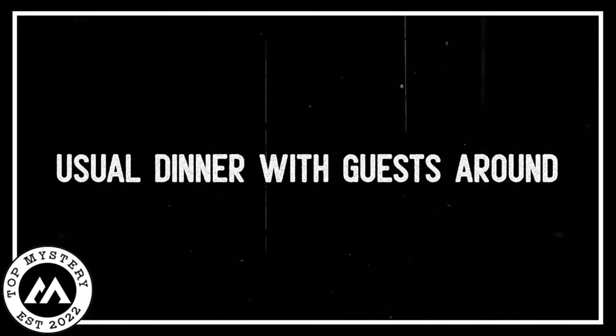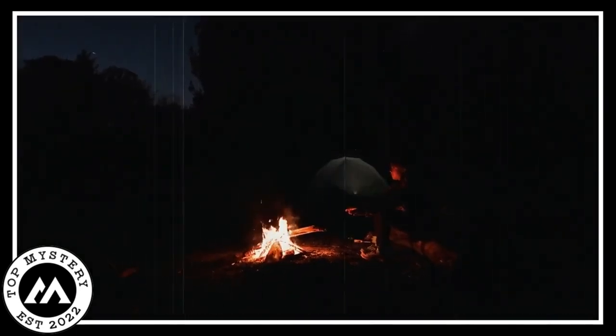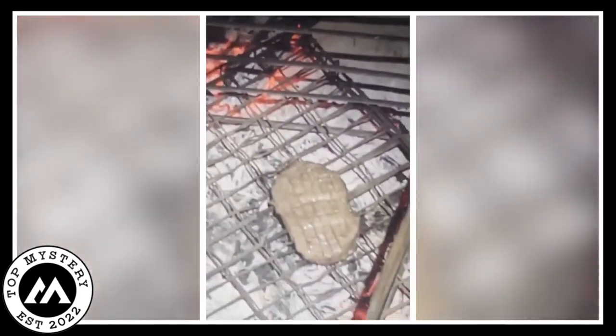Usual dinner with guests around. Deep in the calm forest, a person set up a camp, excited to film making dinner. As the sun went down behind the tall trees, the man started cooking a tasty meal on a grill under the starry sky. The flames flickered, making dark shadows that danced around, creating a magical feeling.